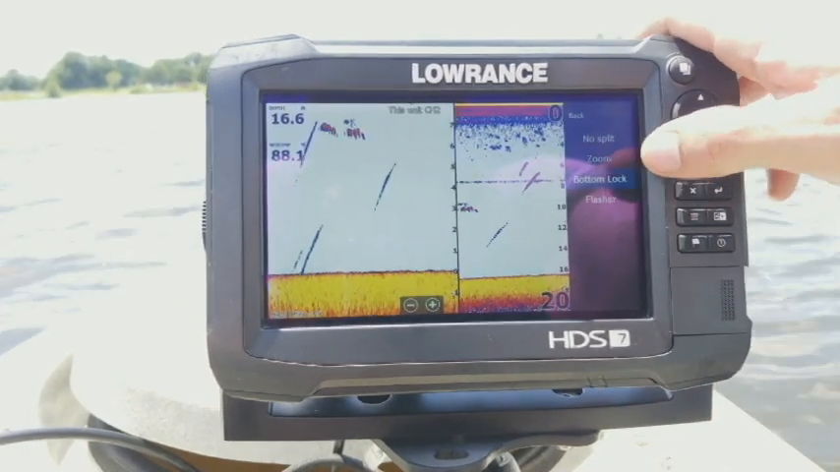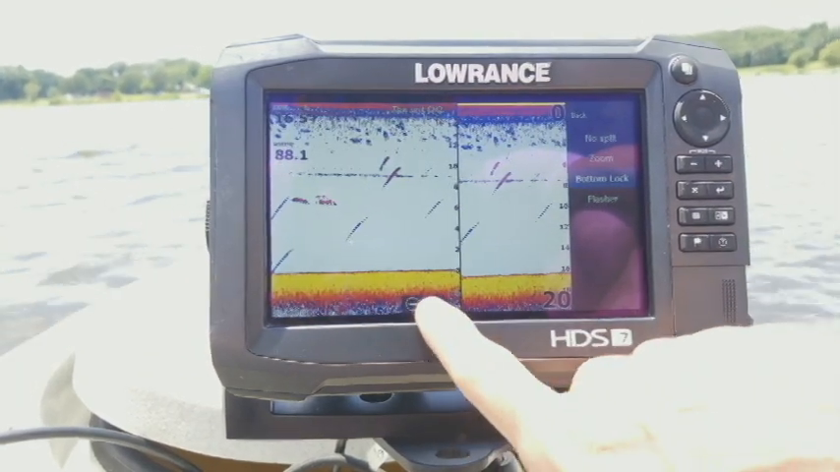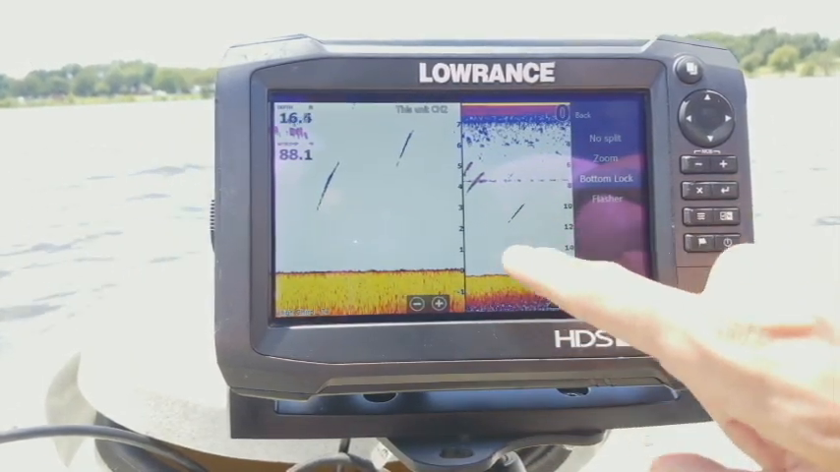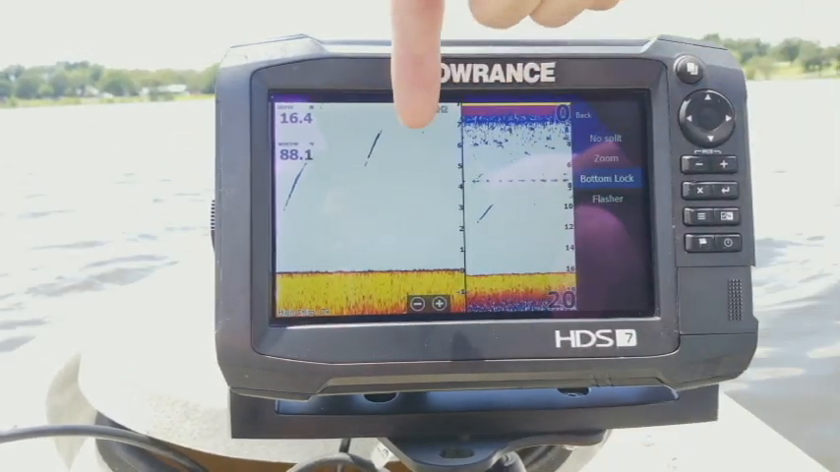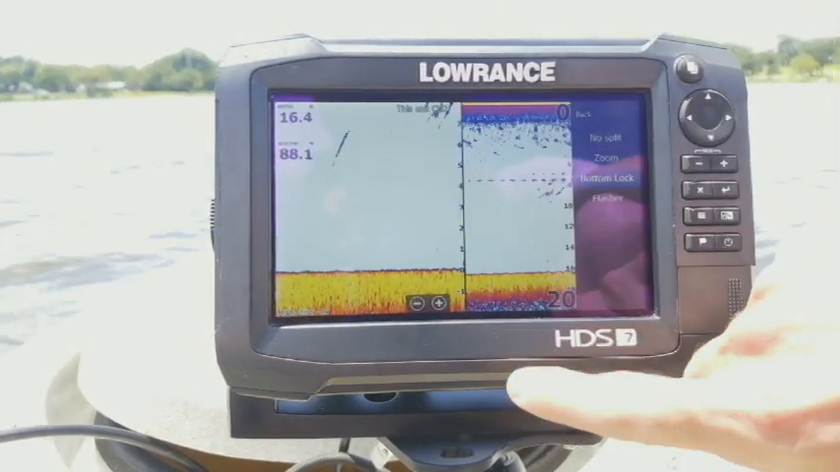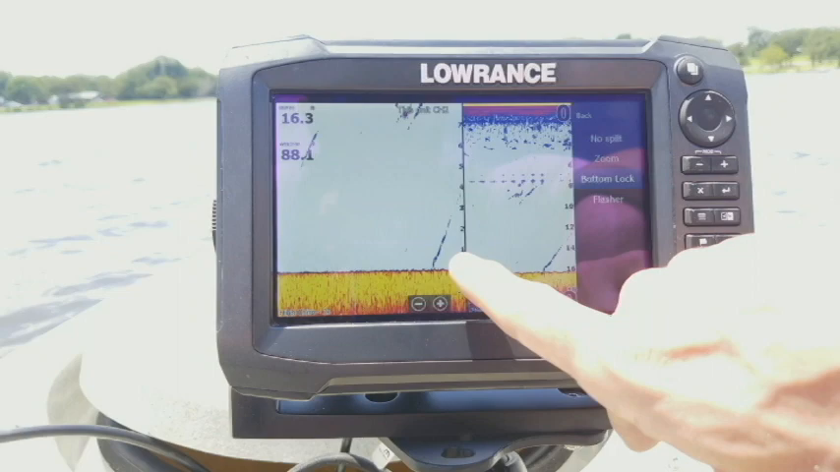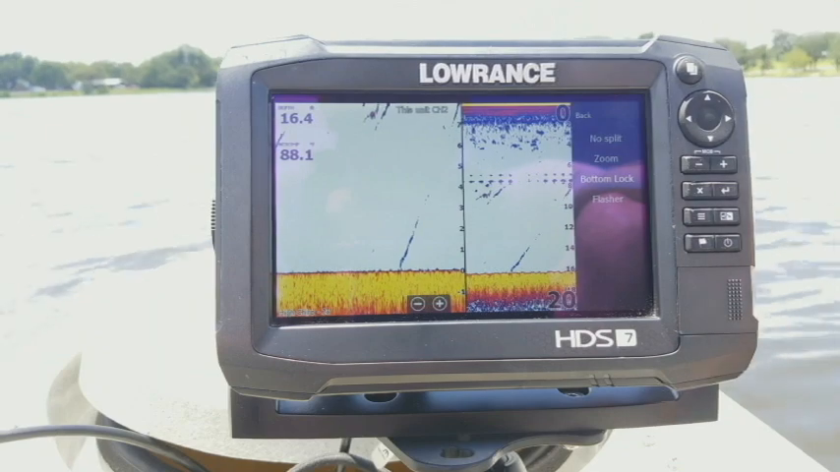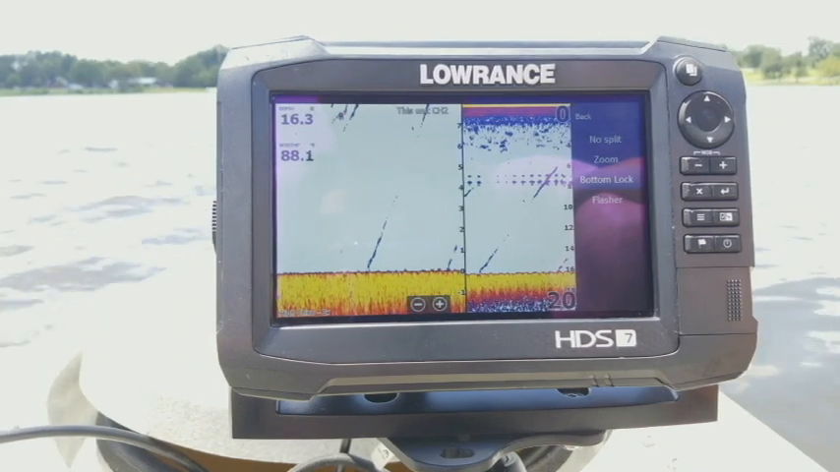Now you also have your bottom lock, which is a little bit of a strange option. What that does is as I zoom out, you're going to notice that it actually will make your bottom very solid. So say if your bottom is kind of going up and down, instead of it going up and down, your bottom will stay solid and your top image will go up and down. Now you're also going to notice that the depth scale on here is reversed. Instead of being a 20 down here and a 0 at the top, you're going to notice the 0 starts down here and it starts counting upwards. What that does is it allows you to see how far off the bottom various objects and structure are. I don't really use that myself too often, but it is a cool little feature they add on there.